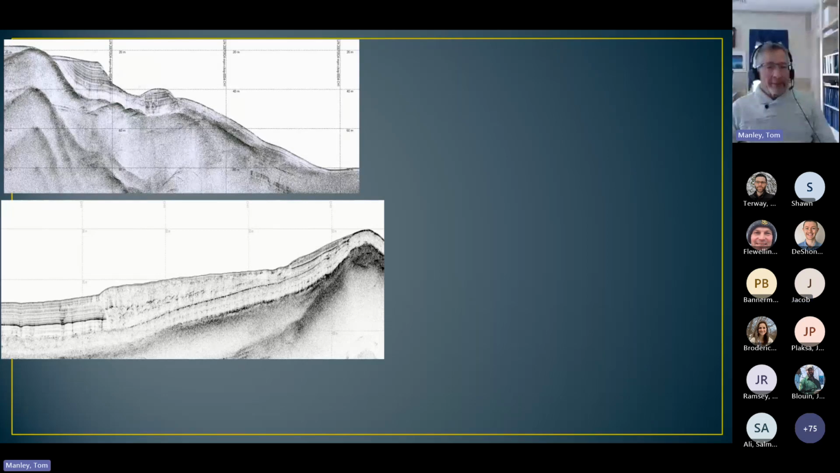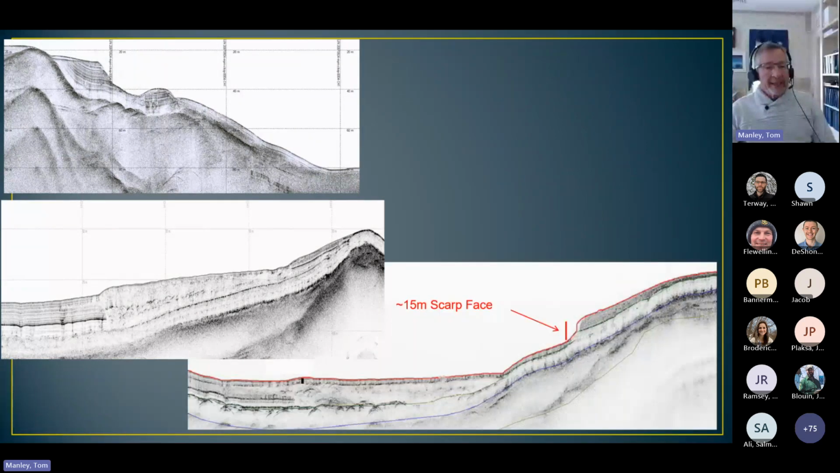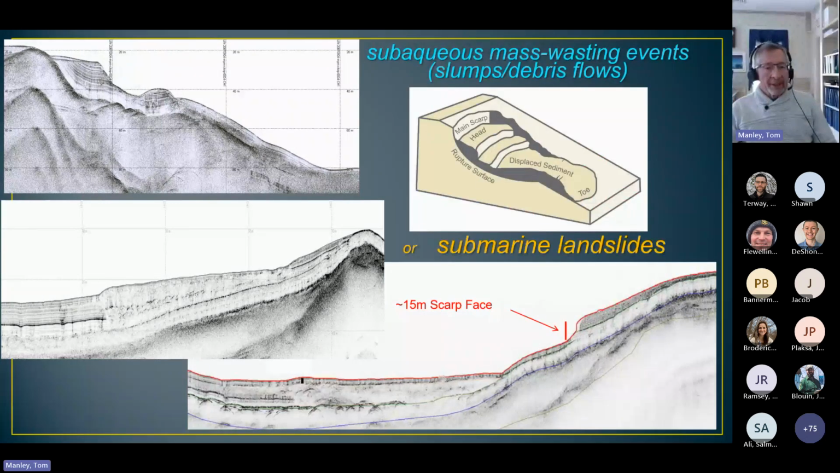Here, a smaller, well-defined block of sediment that moved from its higher elevation to one some 15 meters deeper, or one that left an obvious 15-meter high fault scarp behind. All of these providing strong evidence of subaqueous mass wasting events, also known generically as underwater landslides, that were either non-existent or poorly defined in the 2005 data.